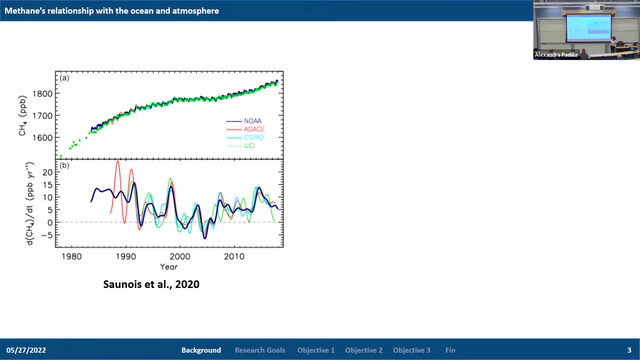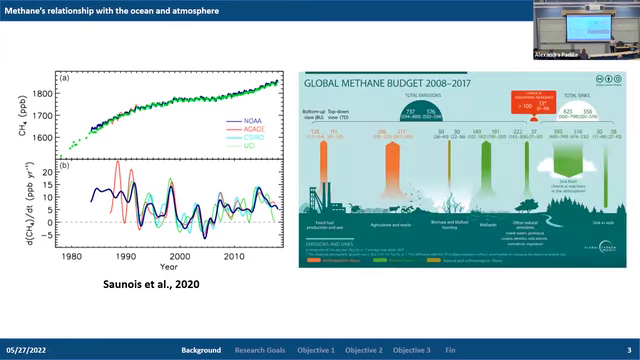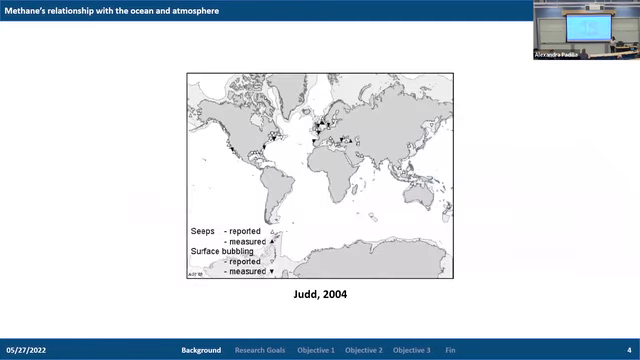And this large increase in methane concentration in the atmosphere has led researchers to try to really understand the different sources and sinks of methane into the atmosphere. One of these sources is methane from the ocean. Methane released from the ocean has been studied for many decades, and it's widely distributed across the ocean seafloor. In particular, methane can be released in 2 different forms, as fluid gas and also as gas bubbles.